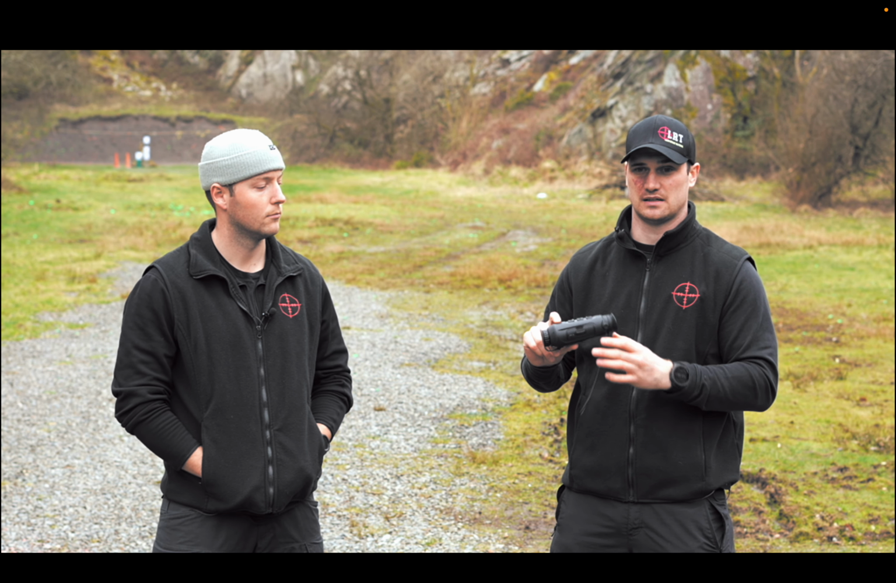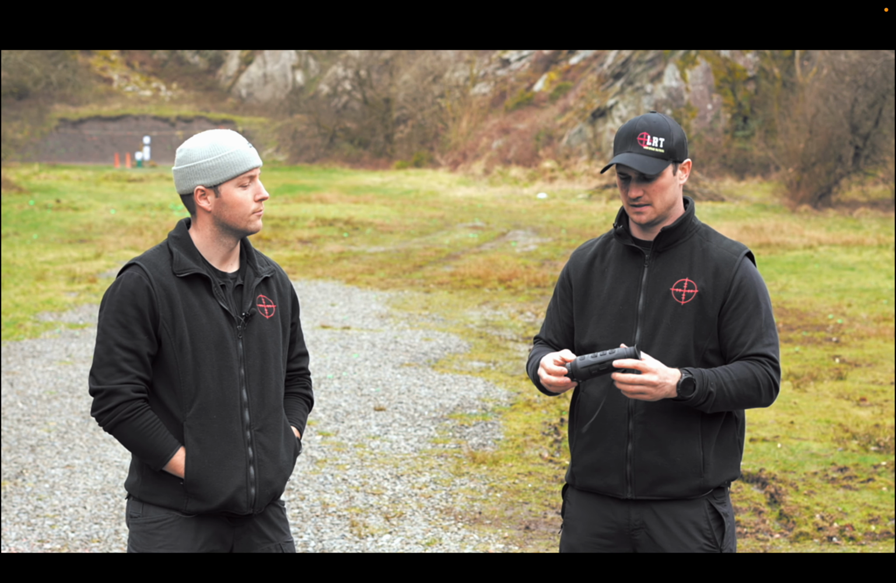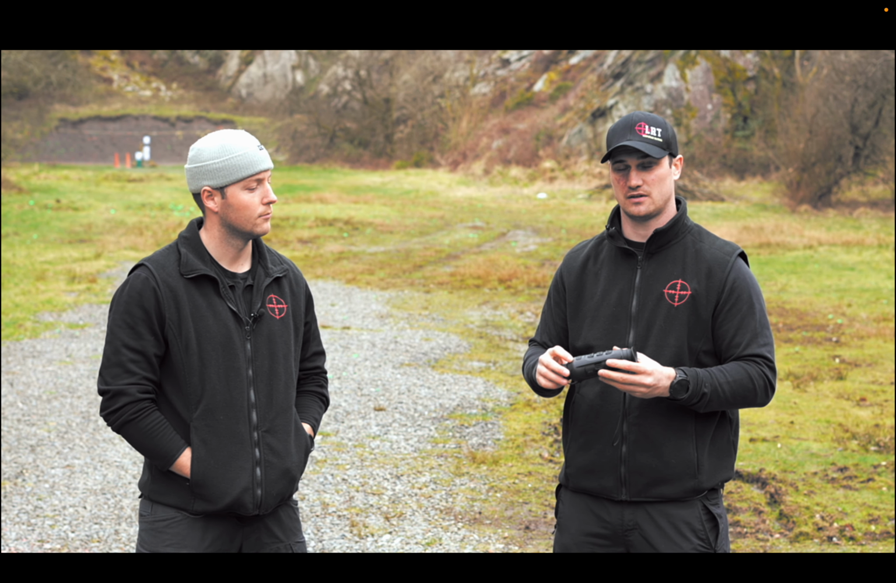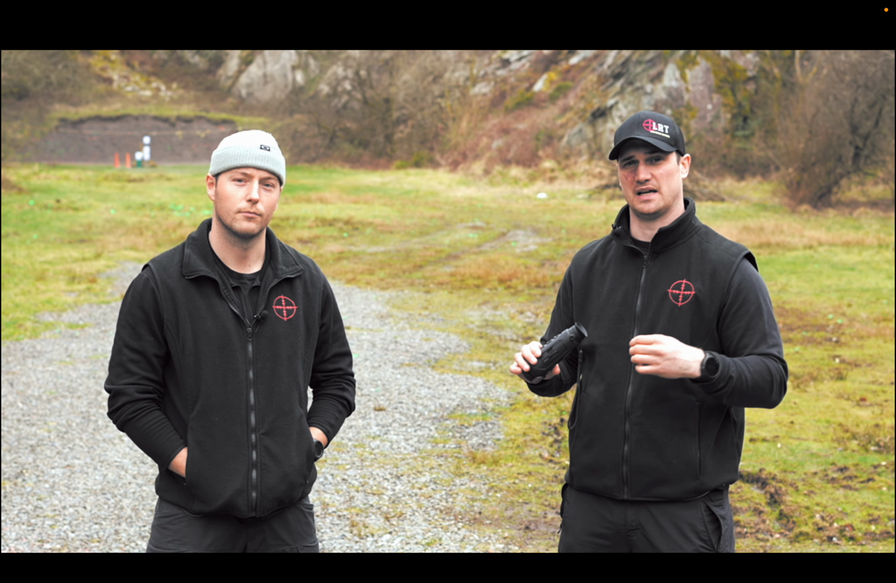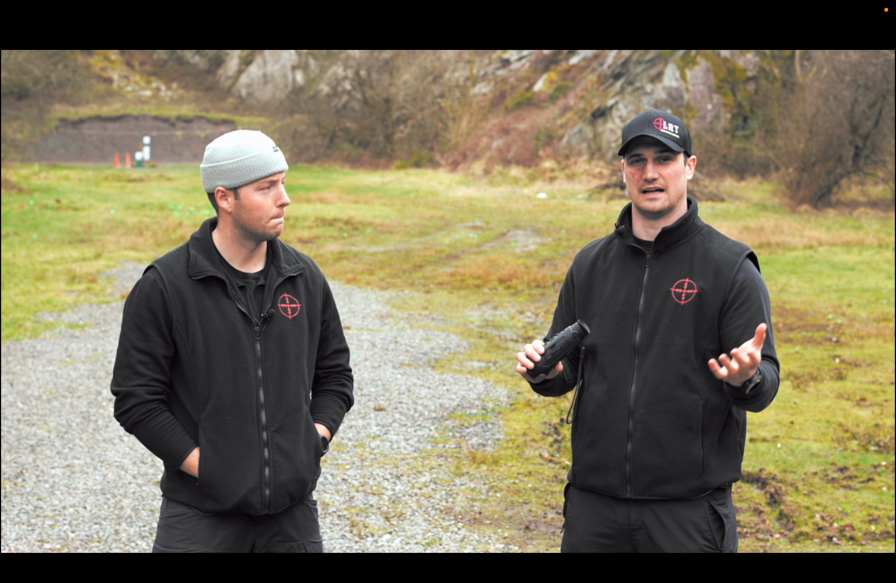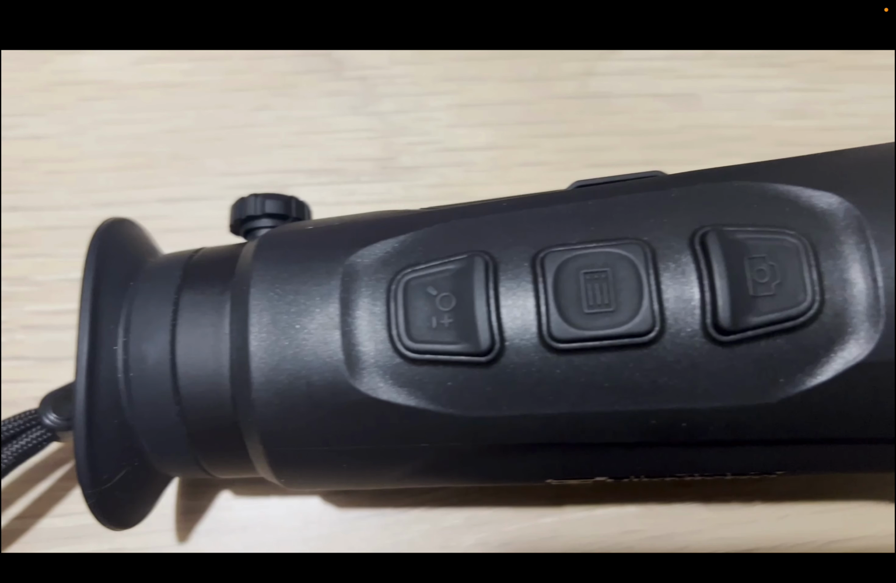Hold for a few seconds, that will come on. You'll see HIKMICRO appear on the screen. That'll be the device powering up. To turn it off then, you hold it for 5 seconds and you'll see in the screen at the bottom of the display, it'll say shutting down and then give you a countdown from 5. The buttons themselves, nice and easy to use, nice and large, even with gloves on.